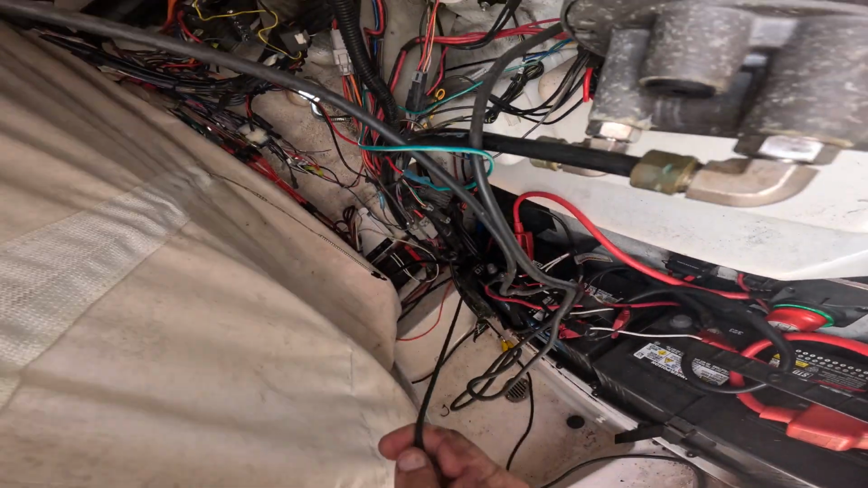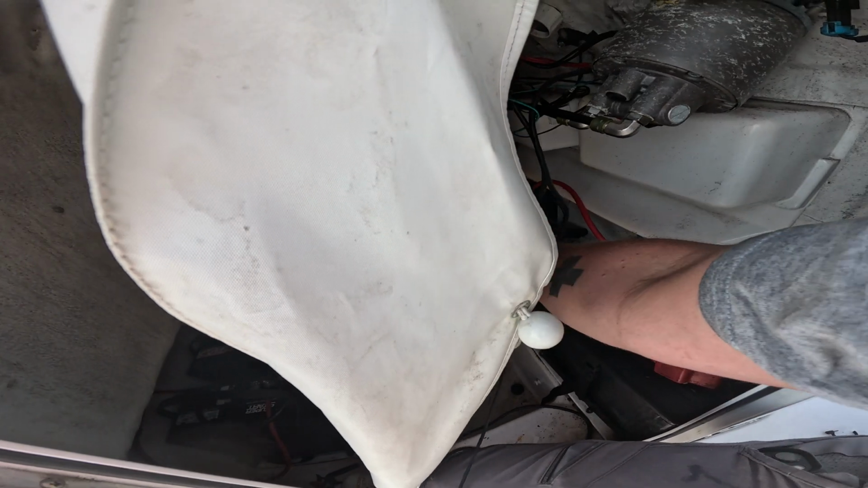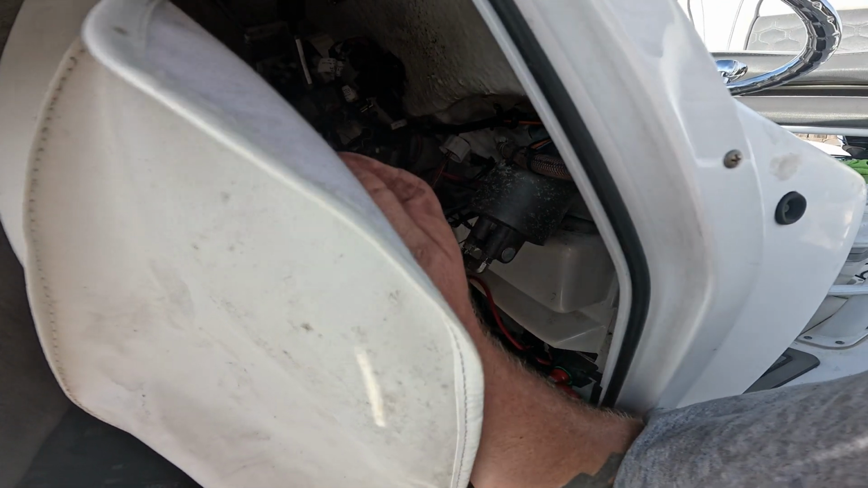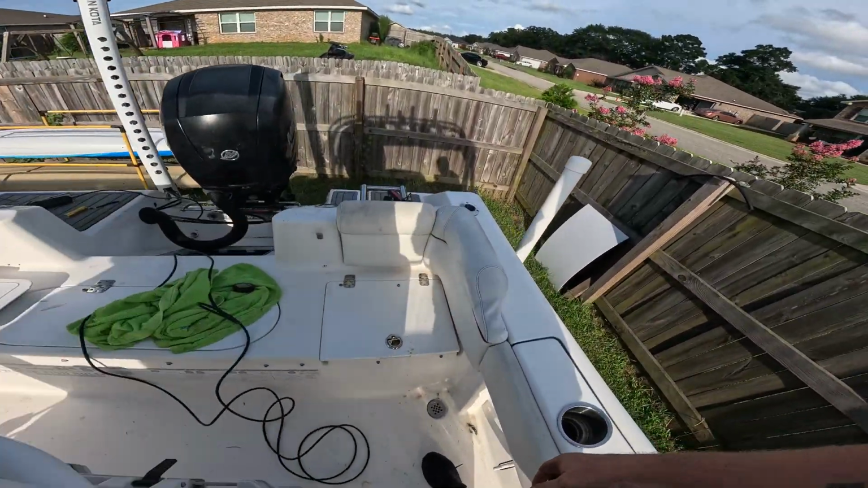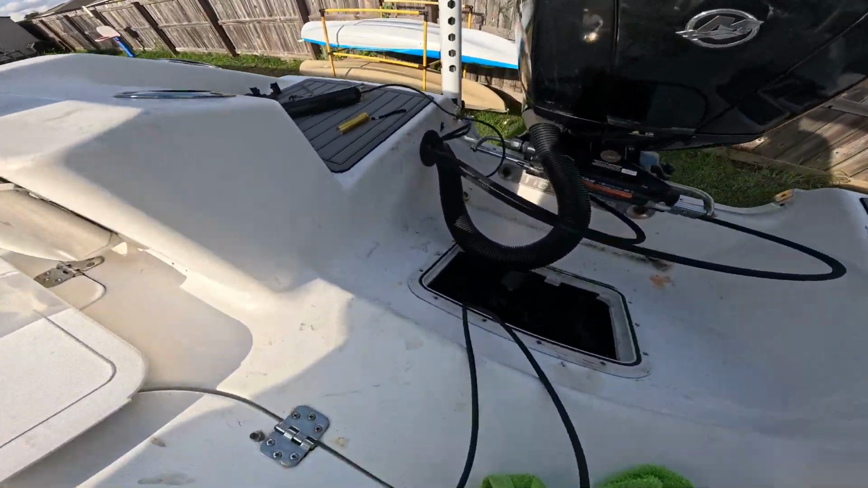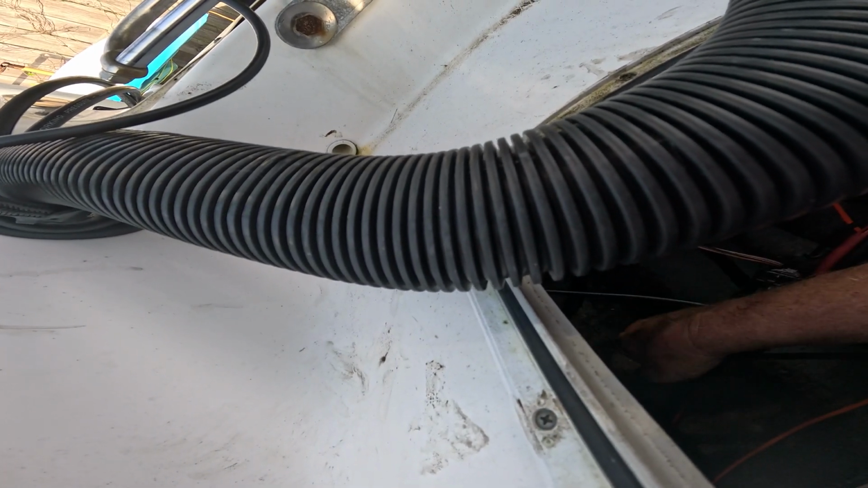Okay, got my string. Let's start pulling. Go to the back. Now we're probably gonna have to feed it through here. It's down there. Yeah, it's gonna need to be fed a little bit. Okay.